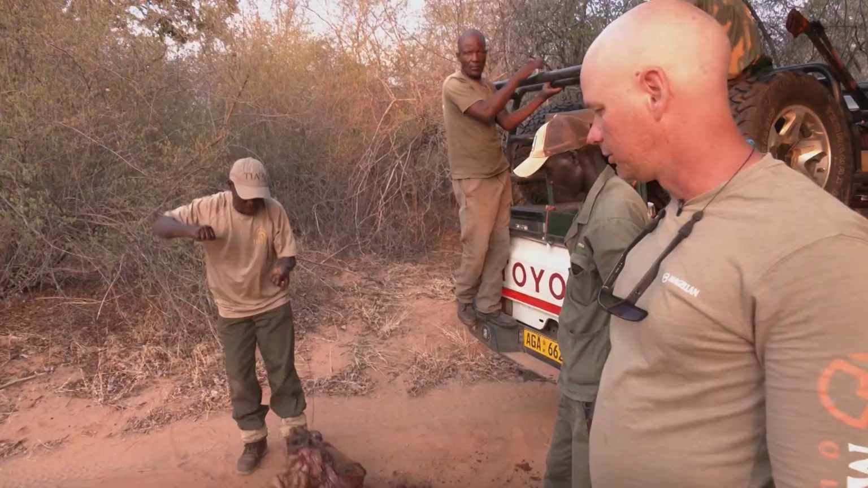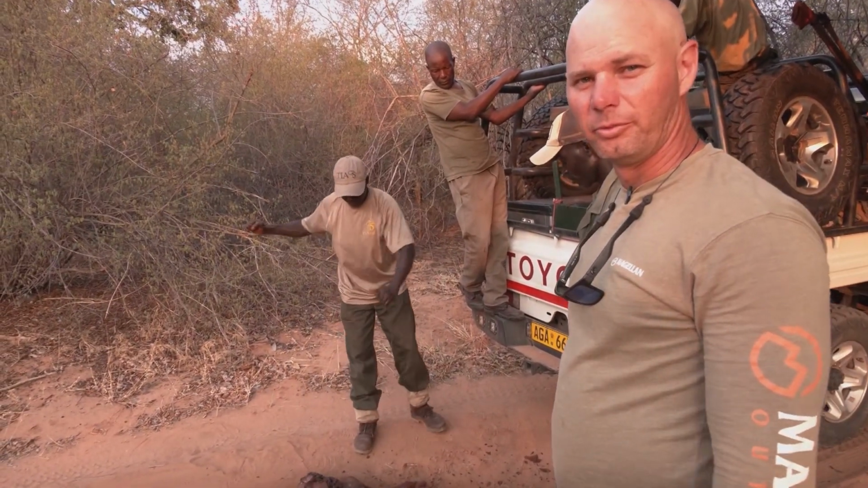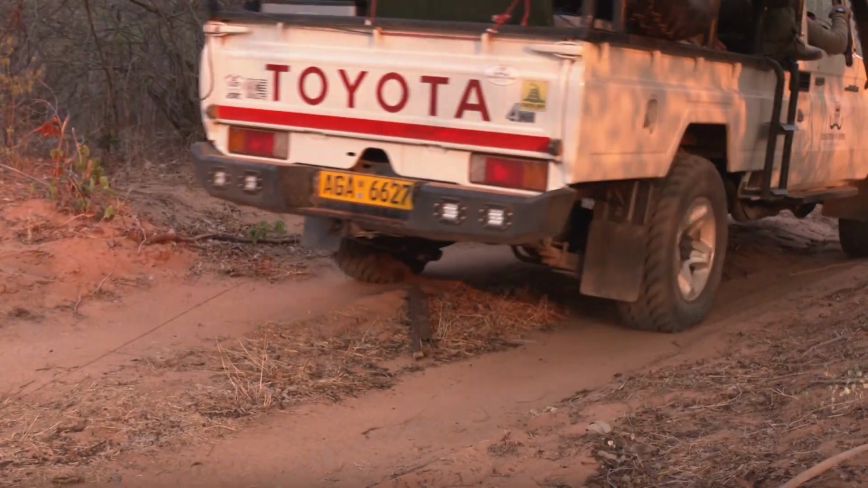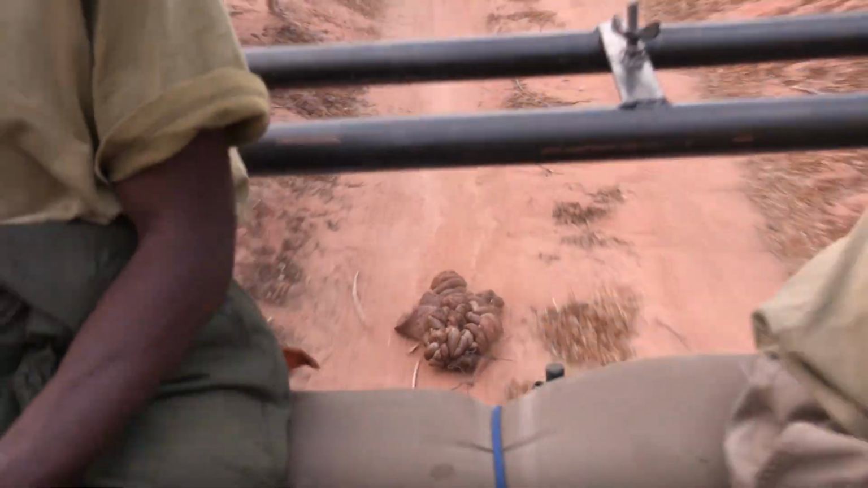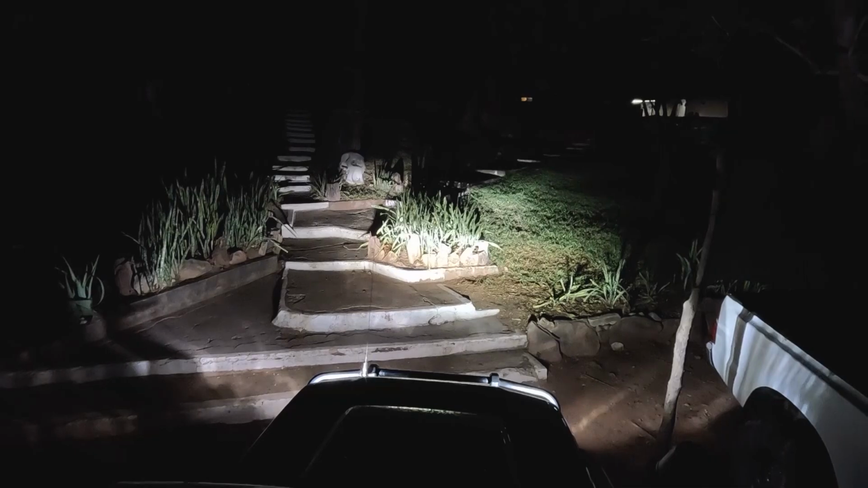Perfect time for a drag. We're dragging for some hyenas. I believe that there's a bit of retribution to get back, a bit of revenge. We're going to put a bit of bait up front, and then later this evening we're going to come and see if we can get a shot on one. So it is 9 o'clock at night, and it's still about 1,000 degrees Fahrenheit. But we are going for the revenge of the hyena, the spotted dog. Let's see what these thermals can help us do.